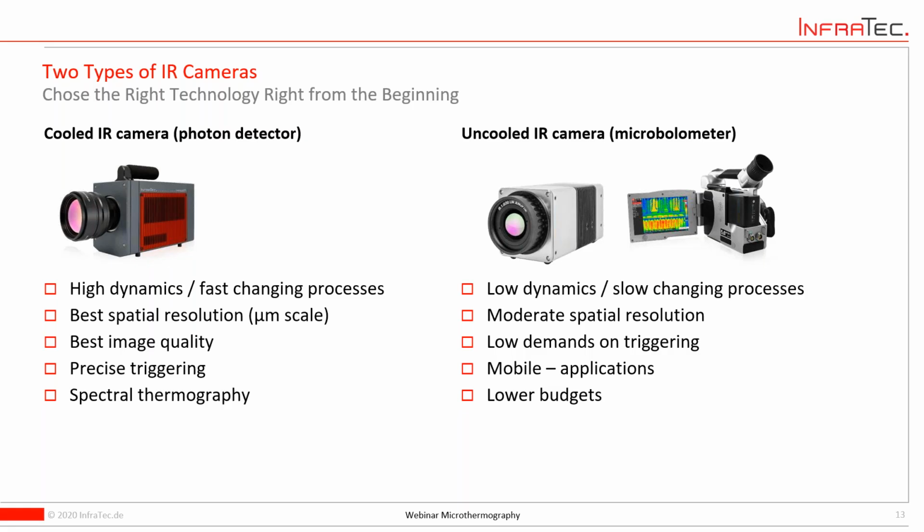But these systems, as long as they are so highly sophisticated, require a solid budget. So for a couple of interesting applications, a so-called uncooled IR camera is sufficient. There is no need to cool the detector in these cameras, so-called microbolometer cameras. They provide a decent amount of spatial resolution, but not such a high frame rate.